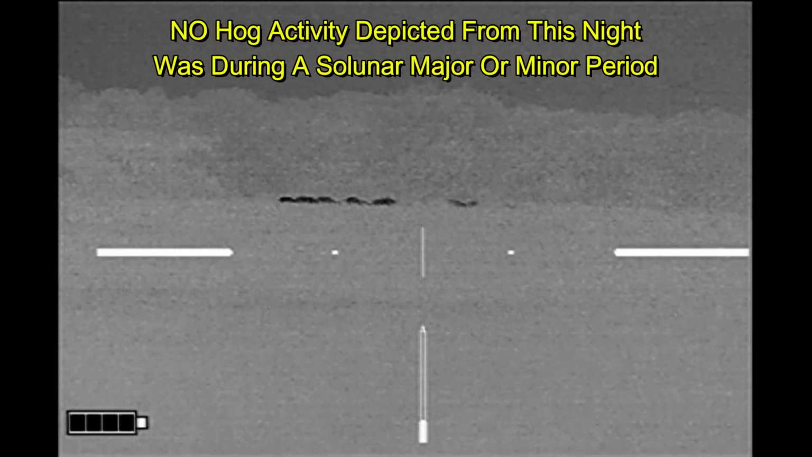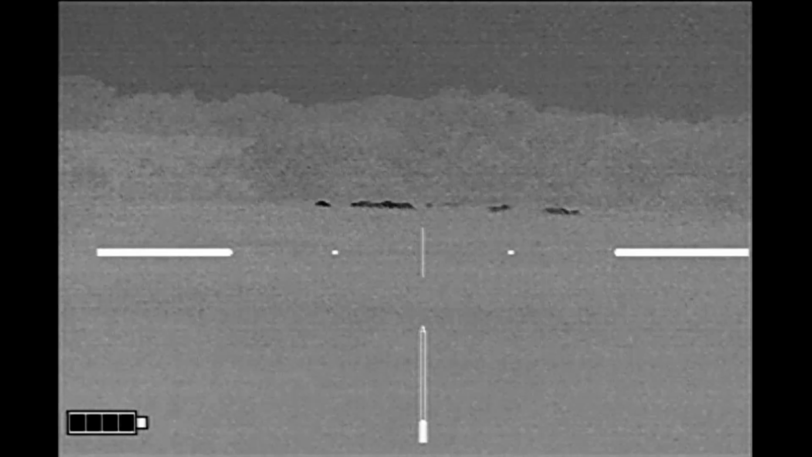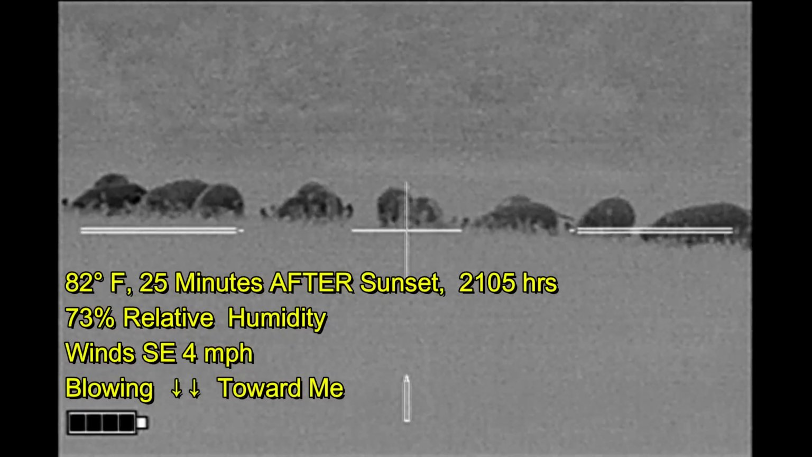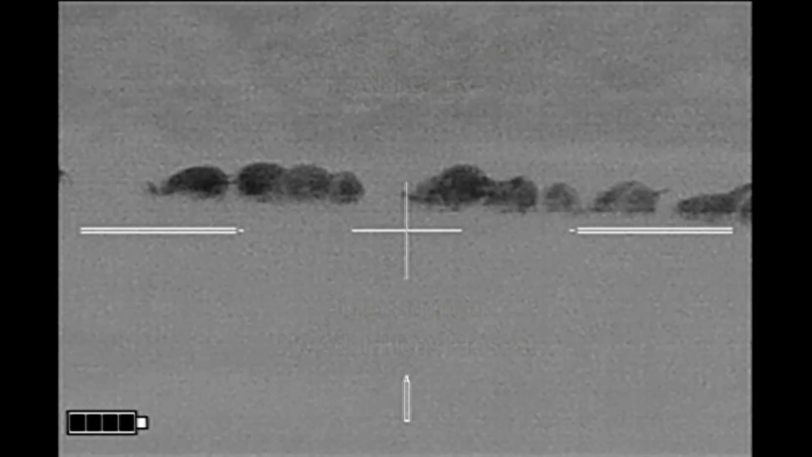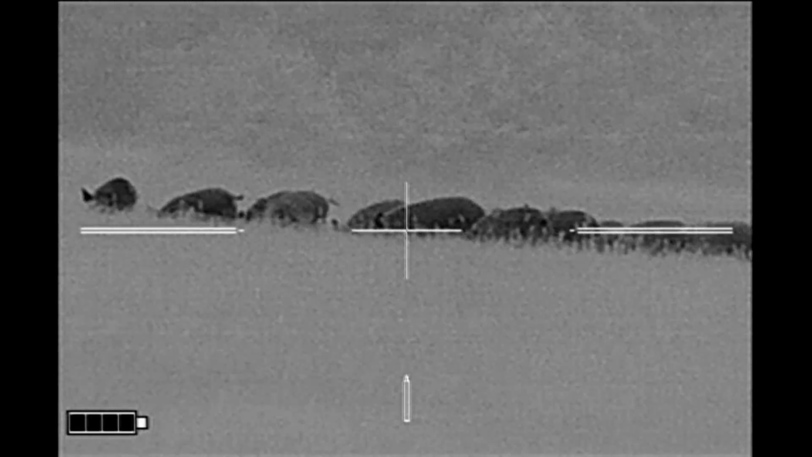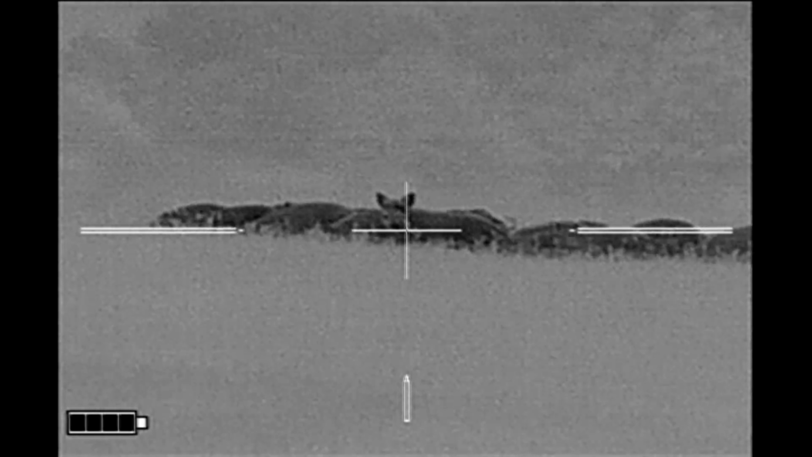Here I've gotten a little bit closer. Something does not look right about this sounder, and I haven't figured it out yet. And here I'm much closer, and I can see that they're all pretty much the same size, and it's a piglet sounder. There are no adult hogs present in this group. So I'm going to pick out what I think is one of the larger ones and try shooting it.